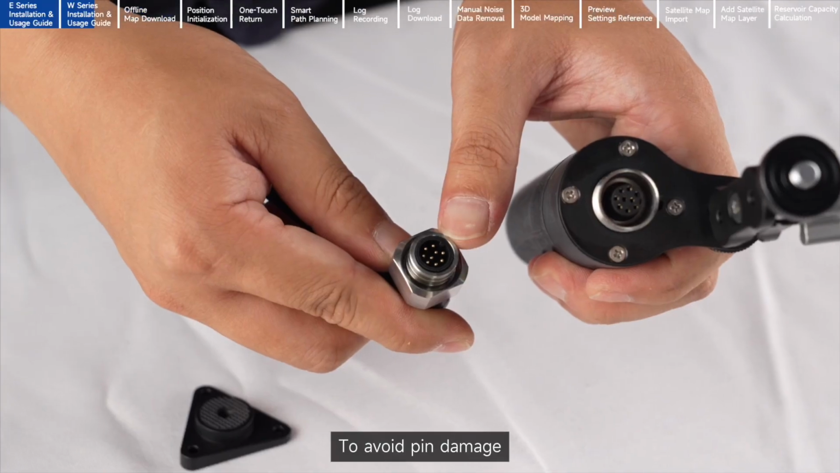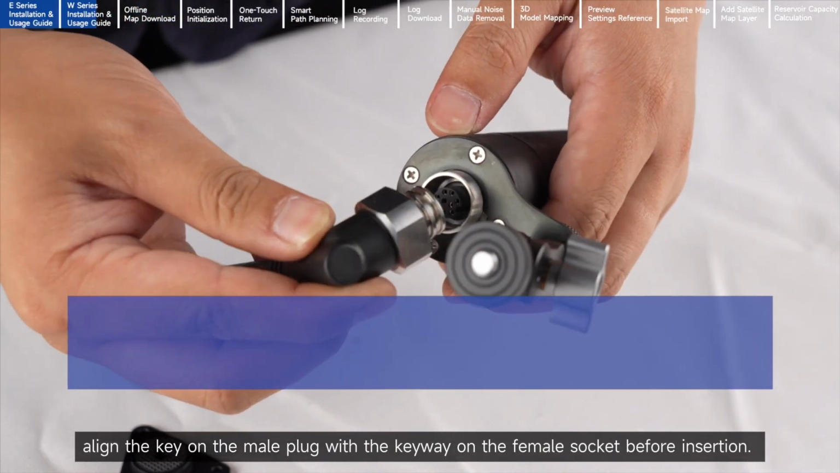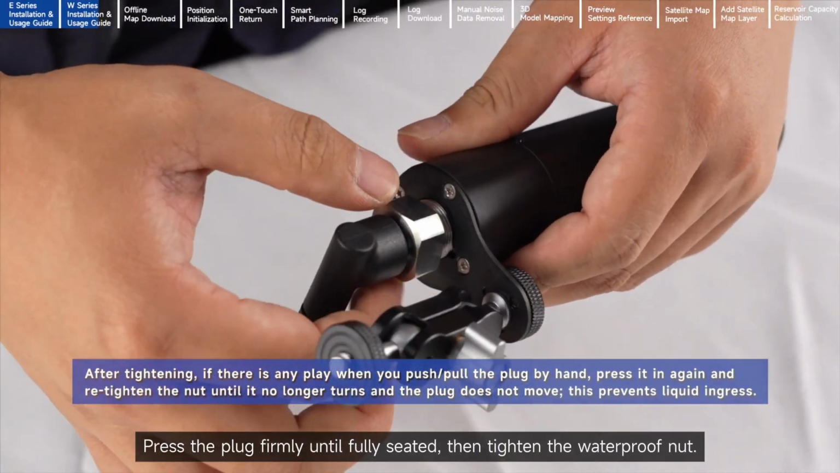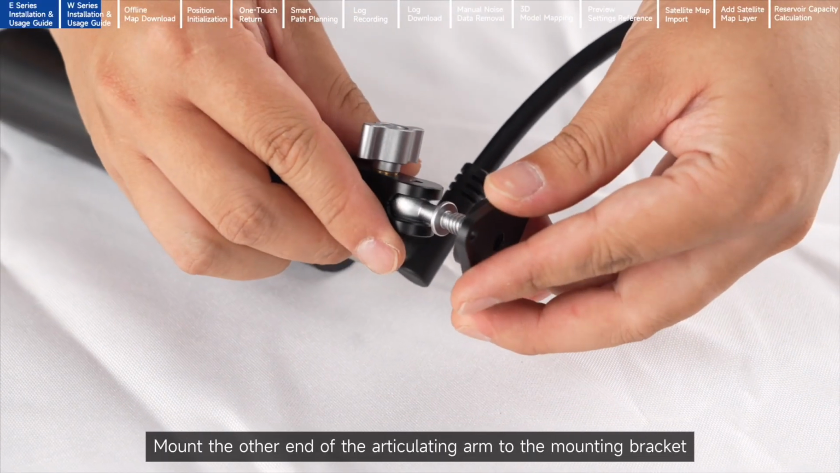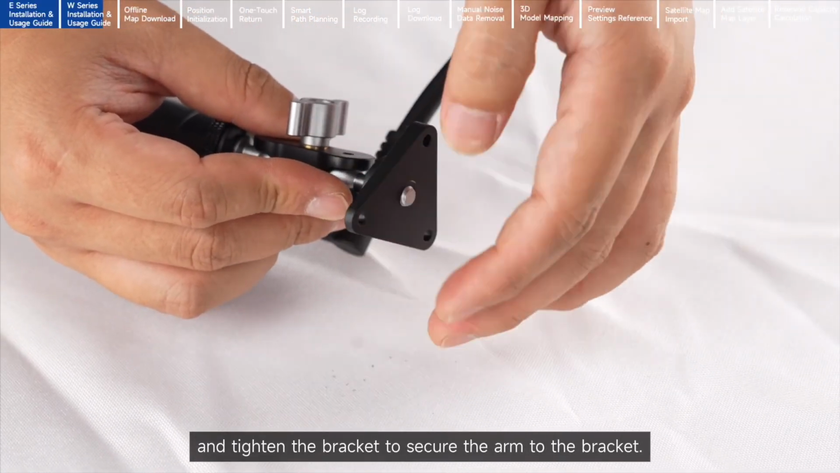To avoid pin damage, align the key on the male plug with the keyway on the female socket before insertion. Press the plug firmly until fully seated, then tighten the waterproof nut. Mount the other end of the articulating arm to the mounting bracket and tighten the bracket to secure the arm to the bracket.